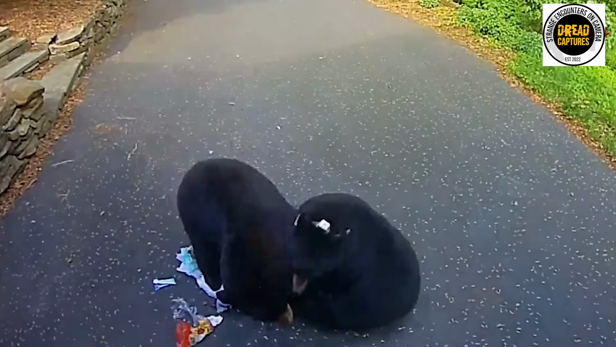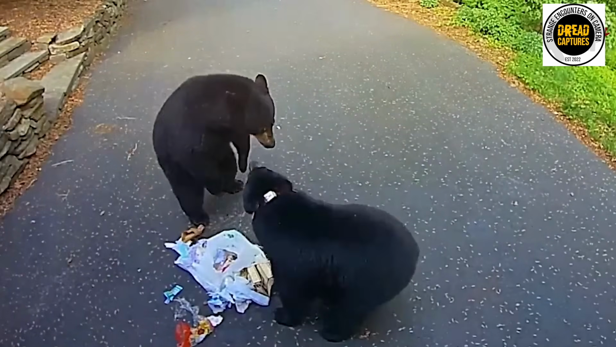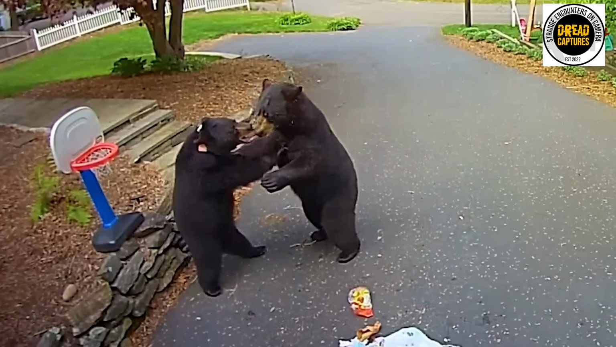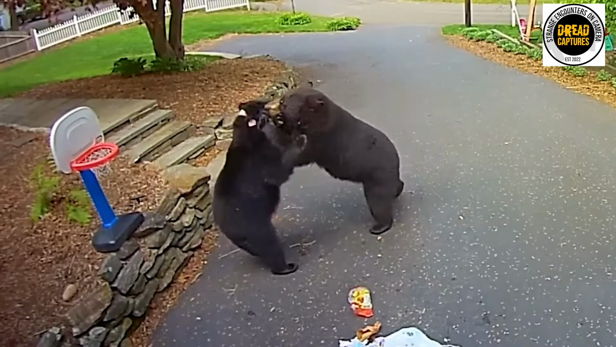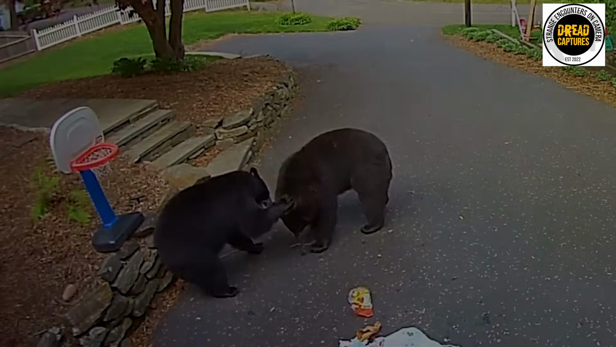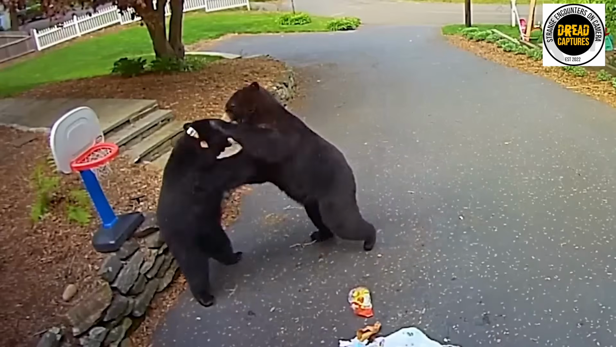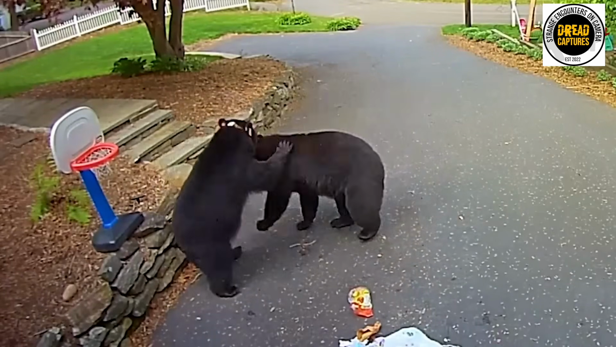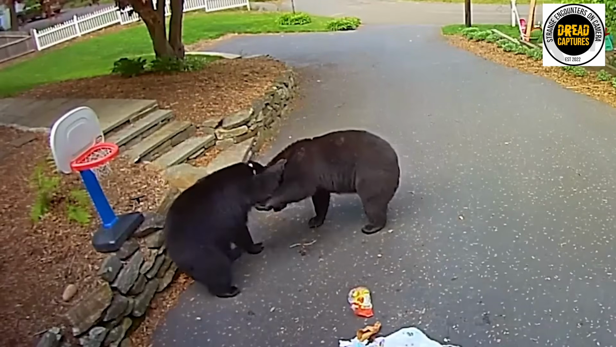This is such a great shot. I love how peaceful the neighborhood looks, and look at the basketball goal just sitting there. Two bears fighting next to my Fisher-Price basketball hoop. The clip cuts off, but this fight will likely end when one of the bears establishes dominance, or when one or both of the bears come to the determination that this isn't worth it. It's not worth risking potential injury.